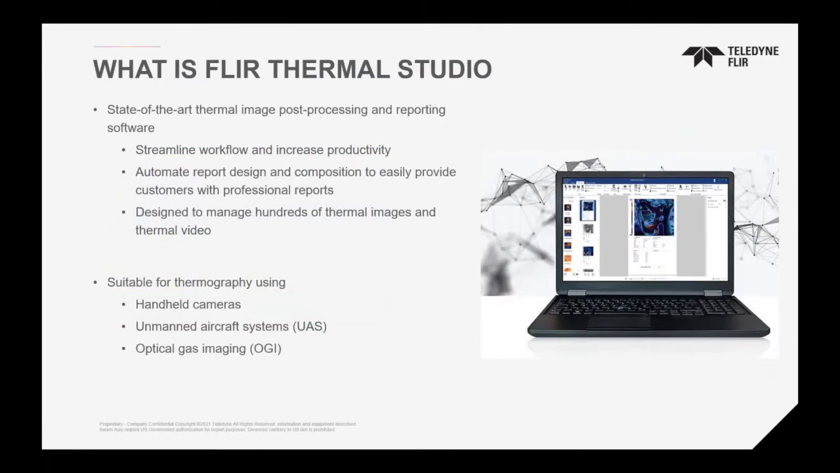So what is Thermal Studio? It's a desktop Windows-based software to make it easy to take whatever you captured on the camera, streamline it, and make it a quick, understandable report. It's good to capture images on the camera, but if you're not able to put it together in a way that tells the story of what is going on, you won't be able to get a good report. So the software allows you to take that information and do your proper analysis to generate the correct reports.